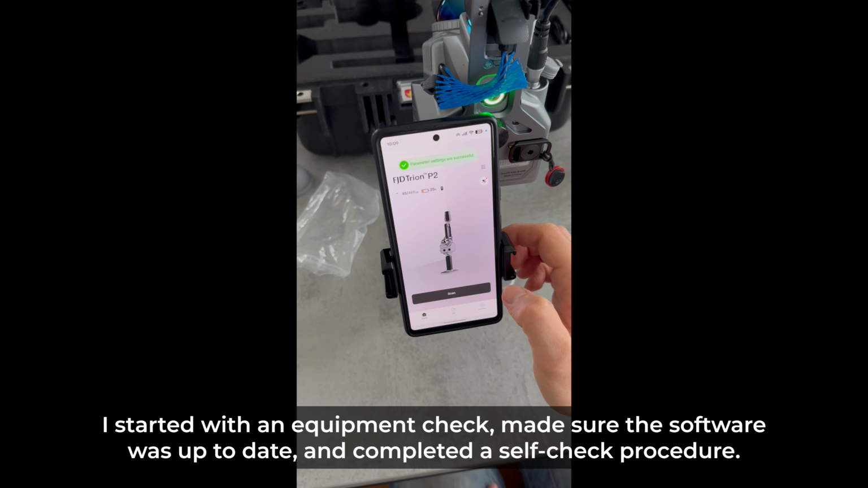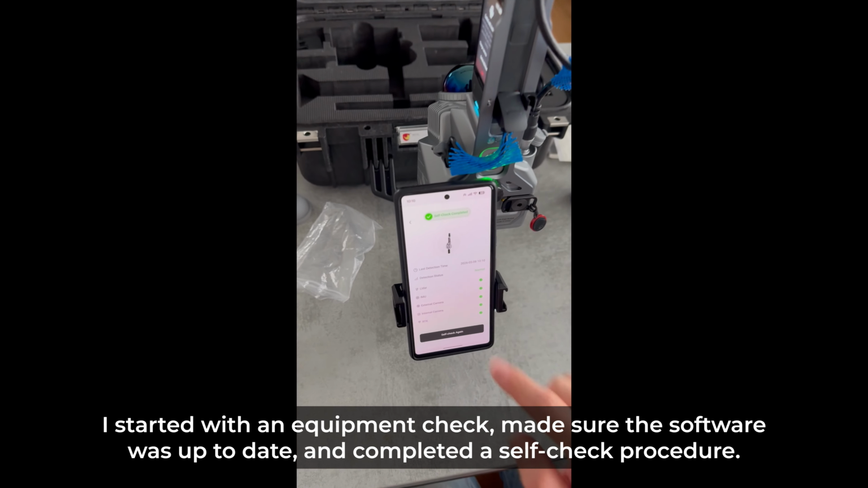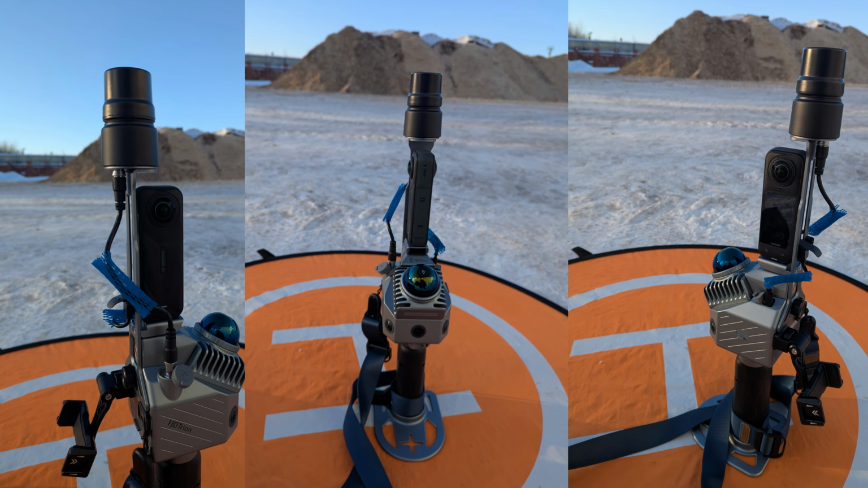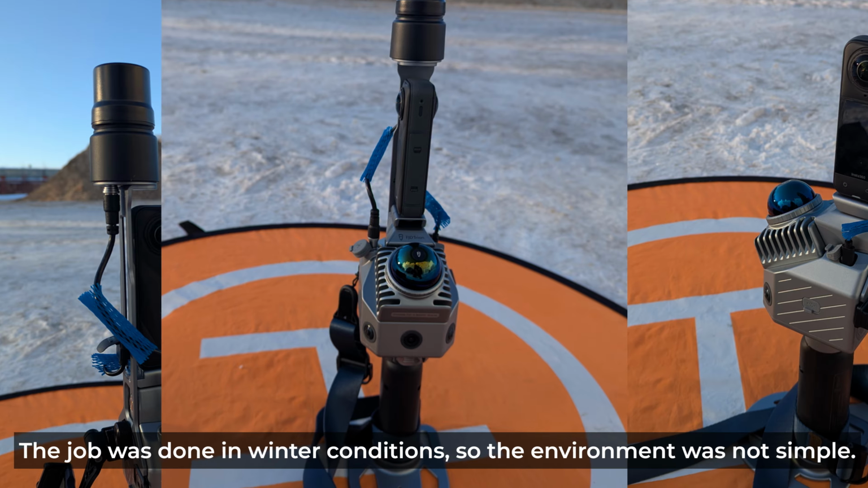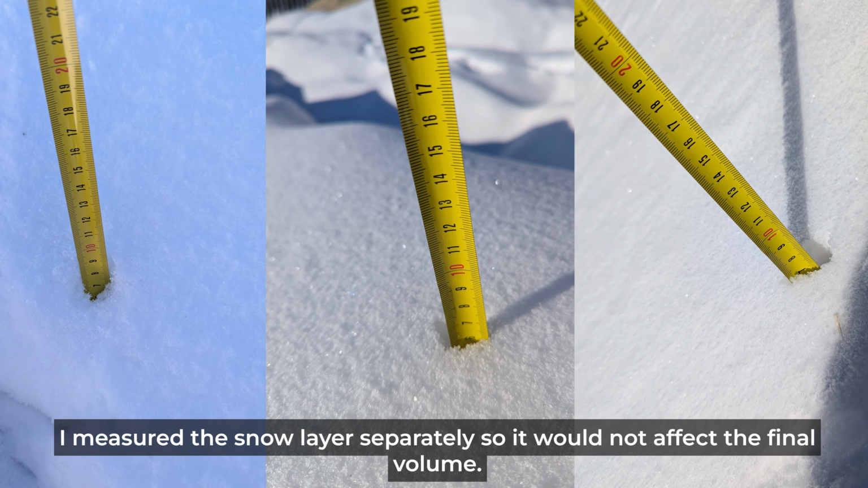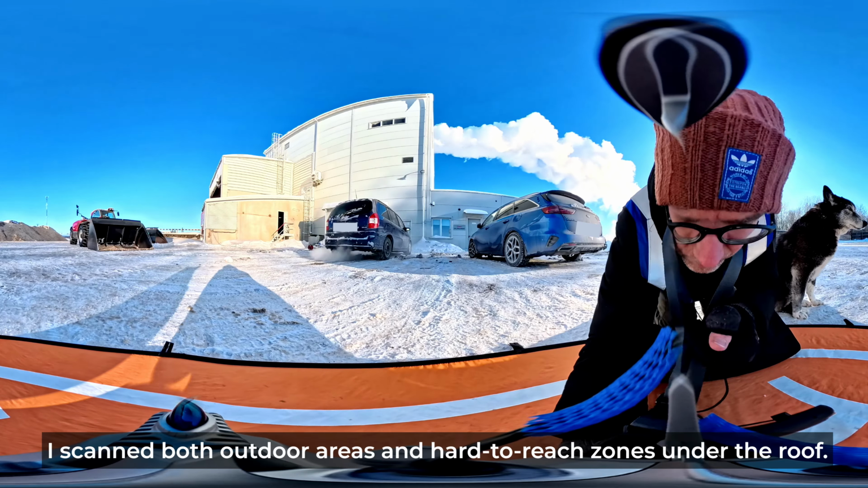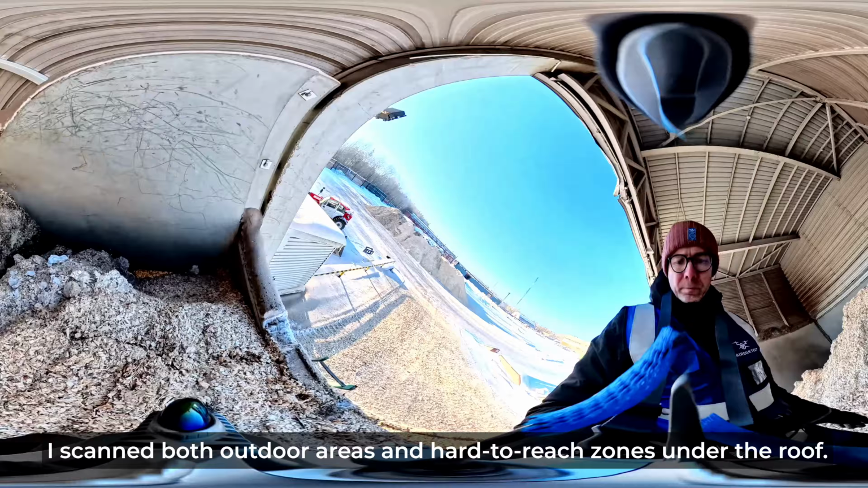I started with an equipment check and made sure the software was up to date. I also used a custom strap solution to reduce the risk of the scanner falling while working on ladders and stockpiles. The job was done in winter conditions, so I measured the snow layer separately. That allowed me to exclude the snow from the final volume calculation.